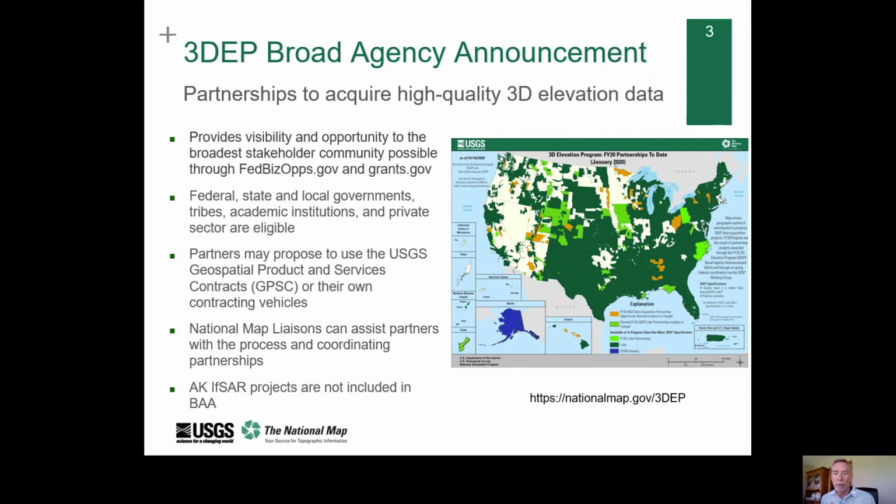The status graphic shown on this slide reflects the current status of 3DEP data throughout the nation. The dark green areas represent the available or in-progress data that meet the 3DEP specification, and the bright green areas represent fiscal year 20 LiDAR projects that have been awarded for contract.